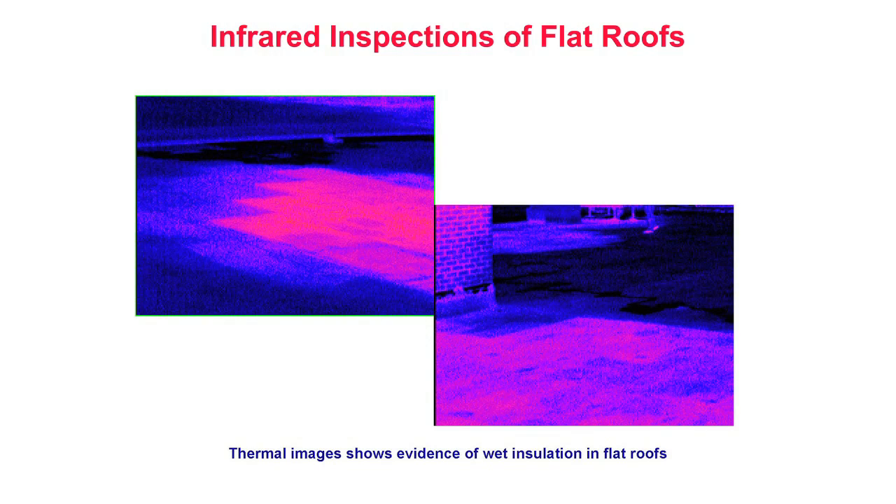Infrared inspections of flat roofs. Flat roofs are another application for thermal imaging. Applicable roof construction includes built-up or single-ply membranes installed over and in continuous contact with a layer of insulation or an insulating deck. Roof membranes may be smooth or gravel-surfaced, provided that the gravel is pea-sized or smaller.